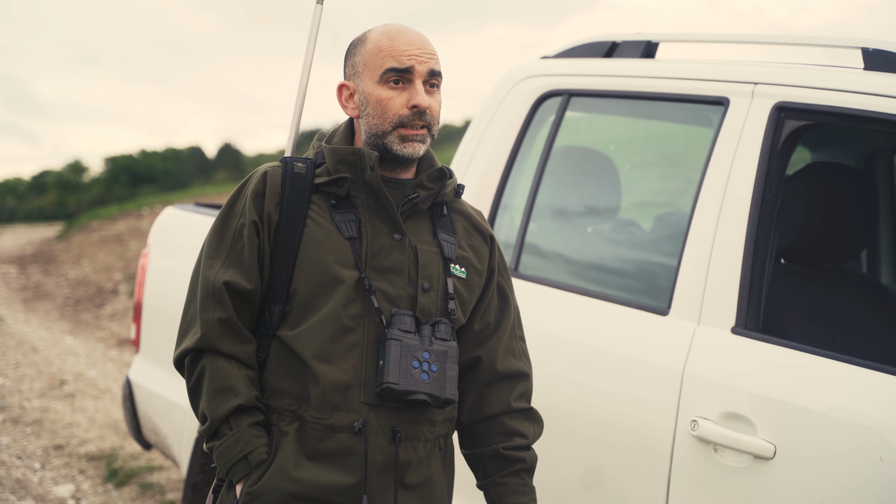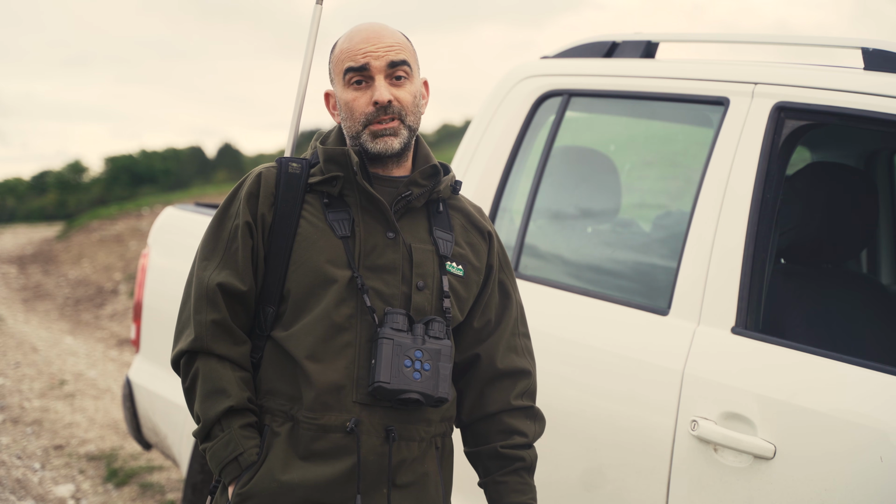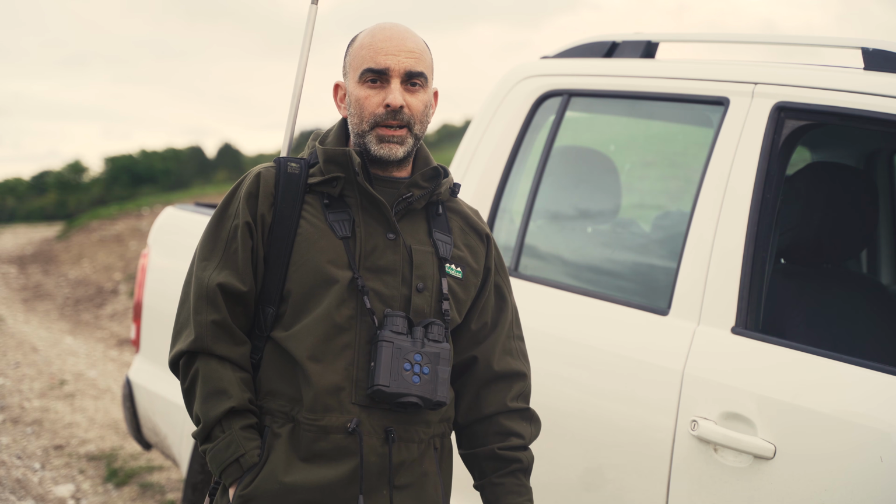We've got some cattle on here. There's a little pheasant shoot as well, so there's plenty of opportunity for foxes to get up to mischief. And yeah, so basically it's just a bit of a mission to thin them out a bit.